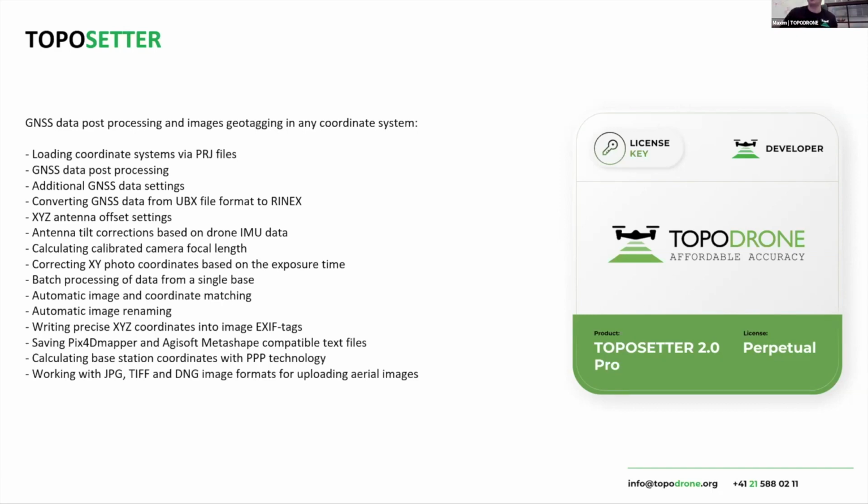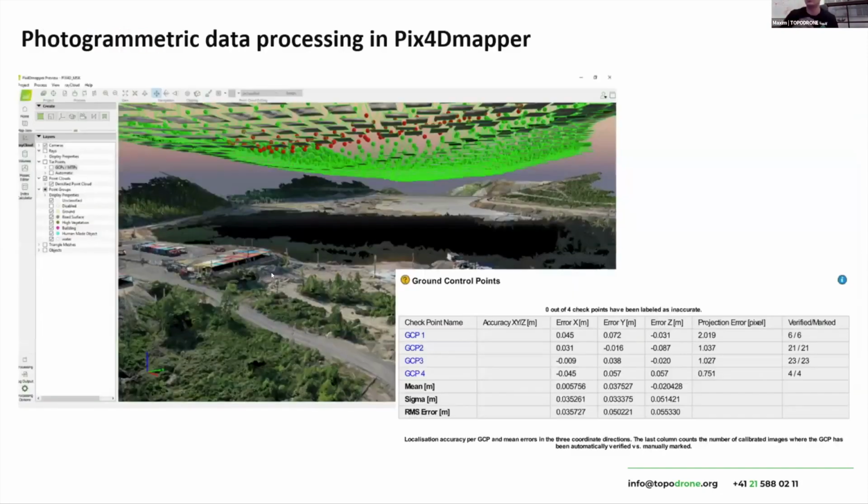And it works in any coordinate system. You can add your own coordinate system and your own elevation model like a geoid and so on. After post-processing, we receive a set of images with precise coordinates inside of ExactTech.